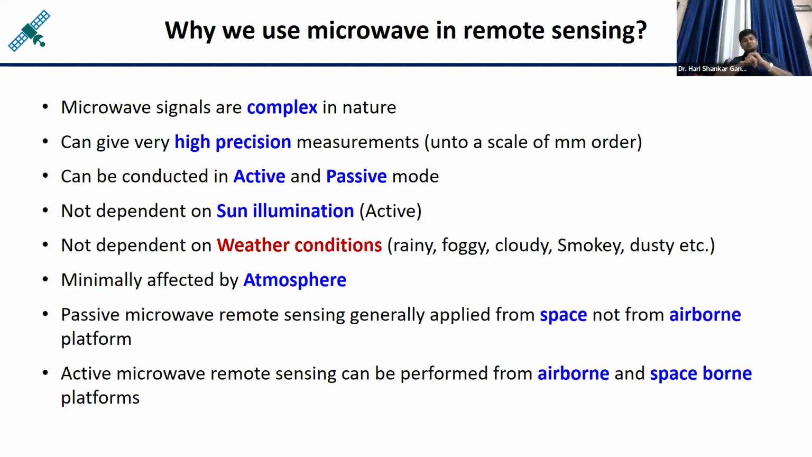So what happens? The sensor, you should keep at a very large distance. You cannot say sensor is near to the earth surface and you are doing the passive micro remote sensing. No, sufficient radiation you will not get. And even you cannot put it into the aircraft or airborne platform, because from that area, you cannot get sufficient intensity of the signal.